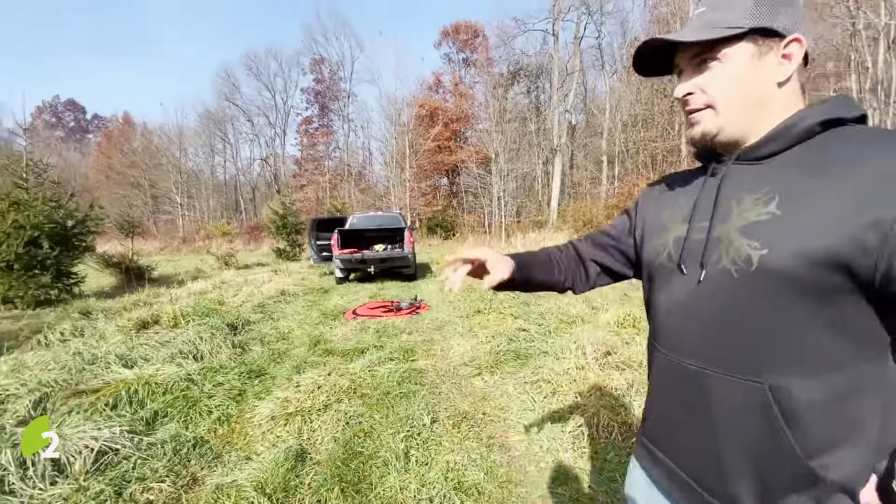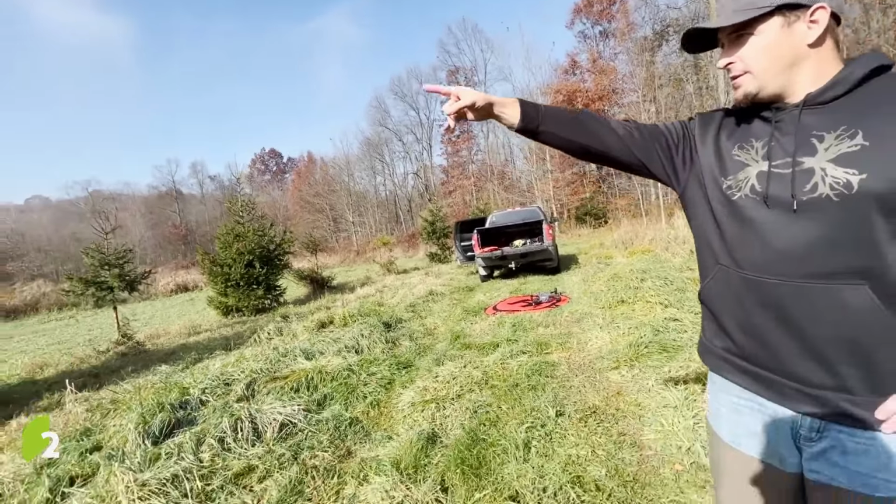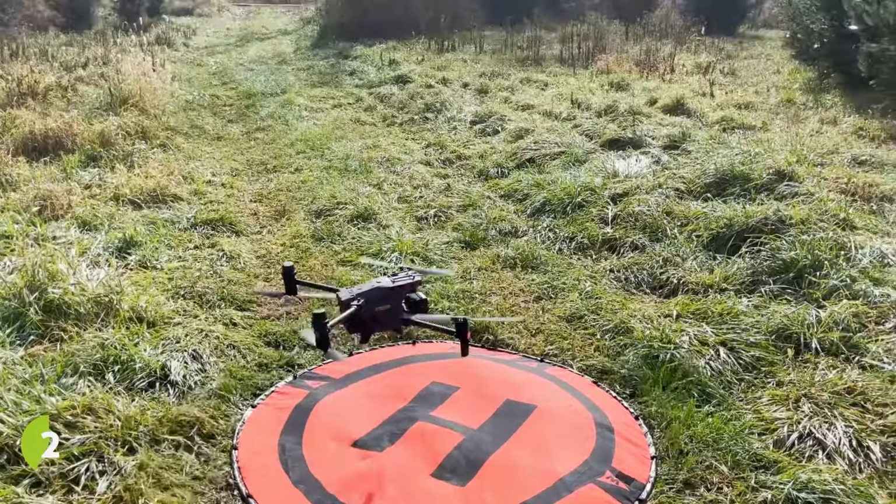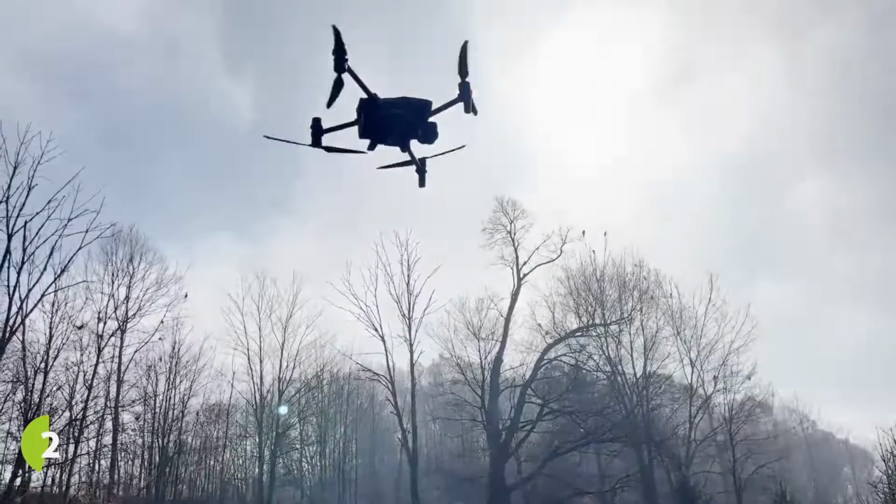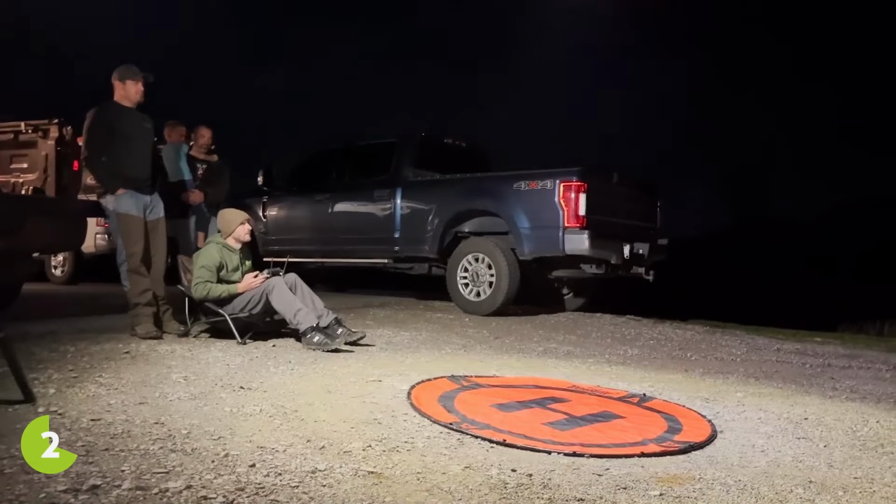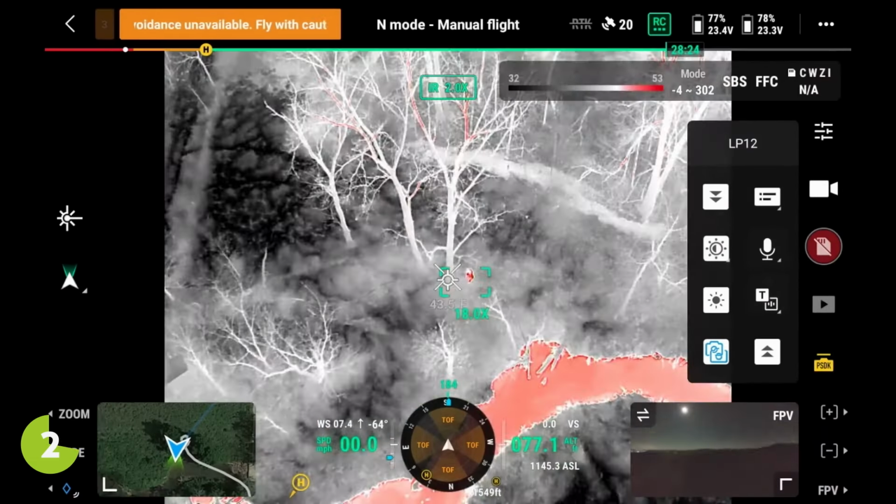It's a good but sad story. I was able to locate the buck for him. I went out in the morning, the sun had come up, the thermals got blown up. Well, as you can see, the sun is pretty much completely out. The fog burned off. I told him I can't confidently tell you that I searched everything and can't find your buck. Then we went back that evening when the sun had set, and I was able to locate this buck in some thick grass. Look at that.